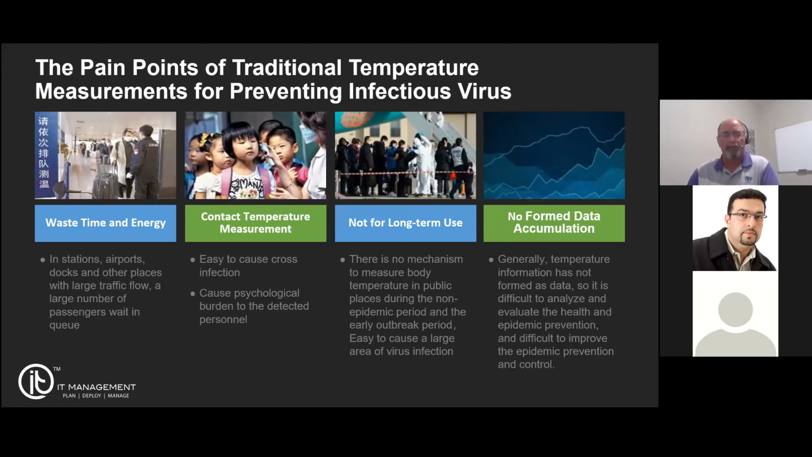And how in the world, that's only 150 kids. Imagine if you have a high school with 2,000 kids, right? It's a waste of time and energy, right? Like I said, it takes people out of the job they should be doing. It's not accurate. You're talking about a $30 or $40 piece of equipment. Armand's going to talk about that equipment itself. It's a very low cost, very ineffective piece of equipment.